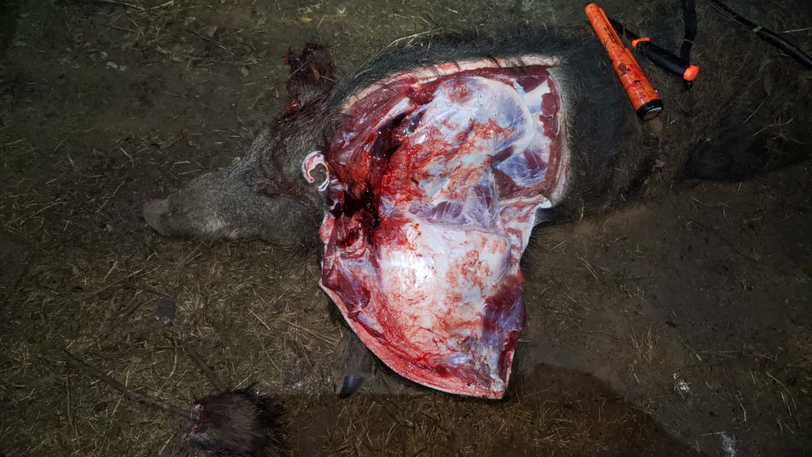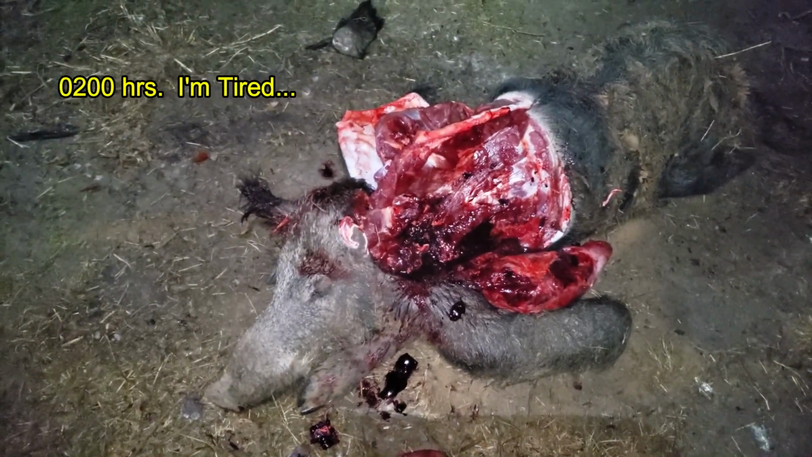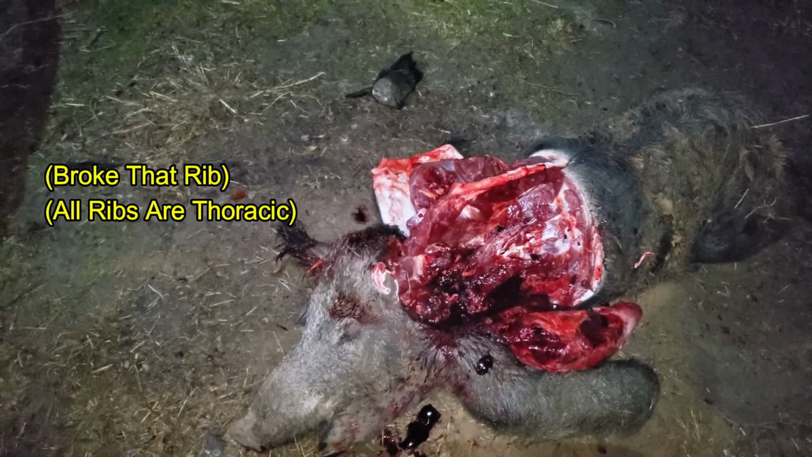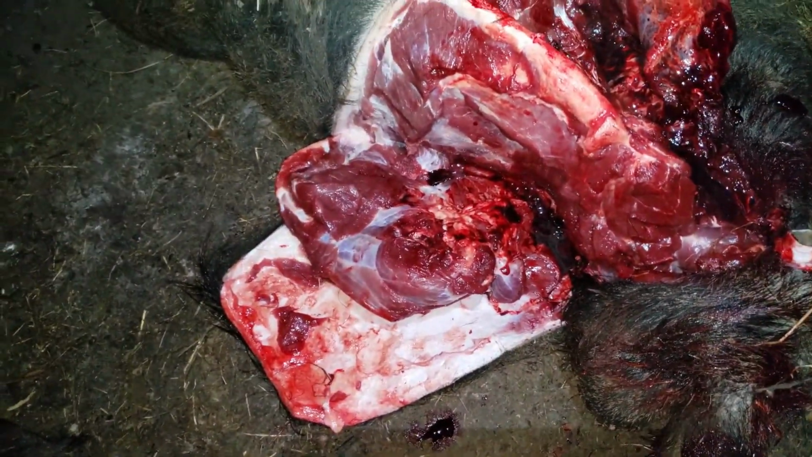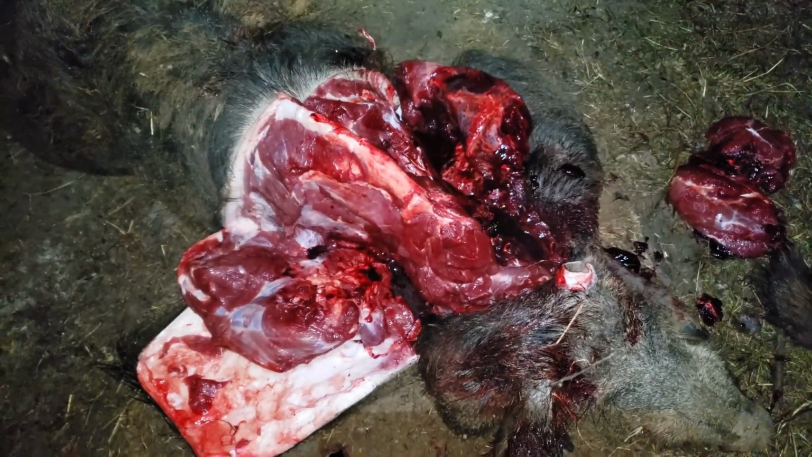The bullet entered the left side, forward of the scapula, after all. Crossed the thoracic cavity, entering at the first thoracic rib and last cervical vertebrae, breaking the vertebrae at that point. Portions of the bullet came through to the opposite side where they embedded themselves in the scapula. There are pieces embedded in the vertebrae that cannot be recovered.